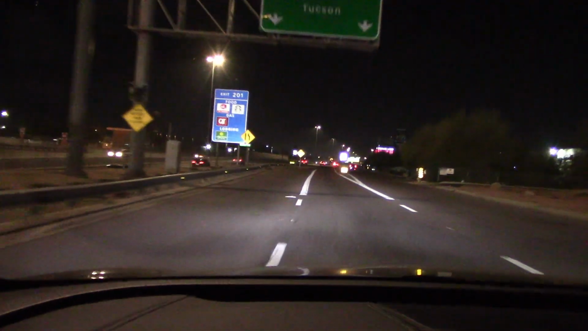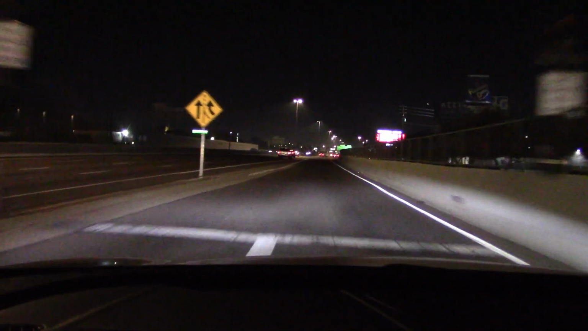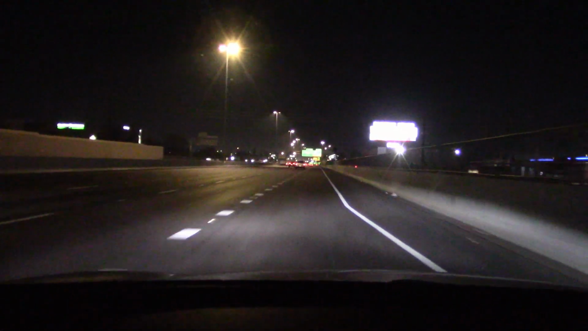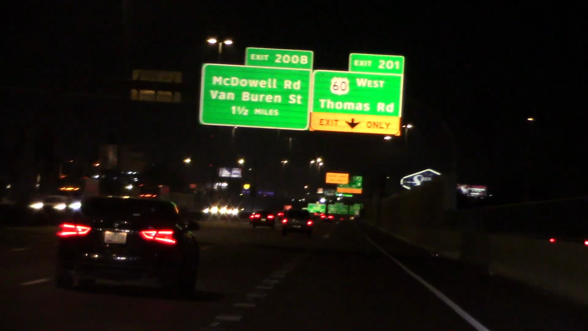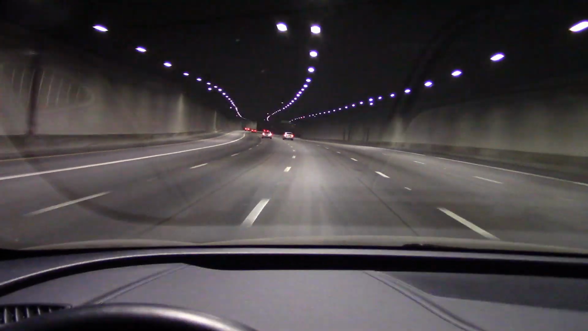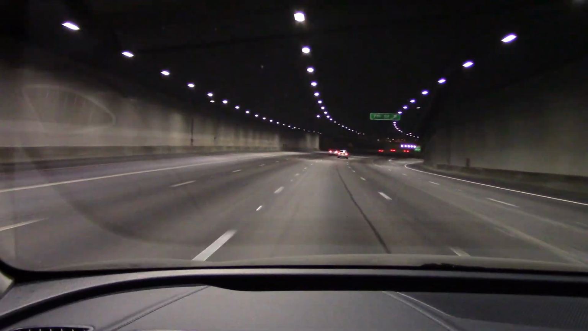I think we need to take these on the highway, see how they perform. Should be interesting. Now let's get on the freeway. Put some brights on, see how it lights up the road signs. I have the low beams on now. Now I've got the brights. Don't really see much difference, to tell you the truth. This is better. Now I can see things a lot more clearly. But of course, we have about 500 lights on the ceiling to assist with that.